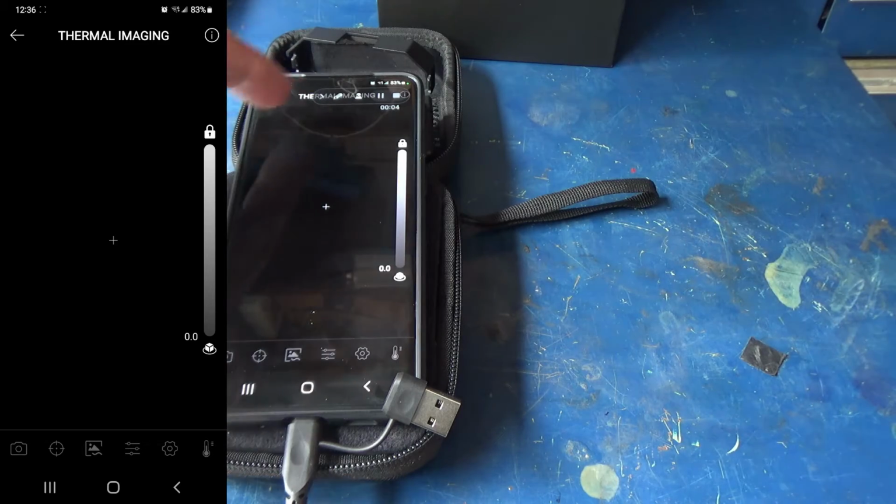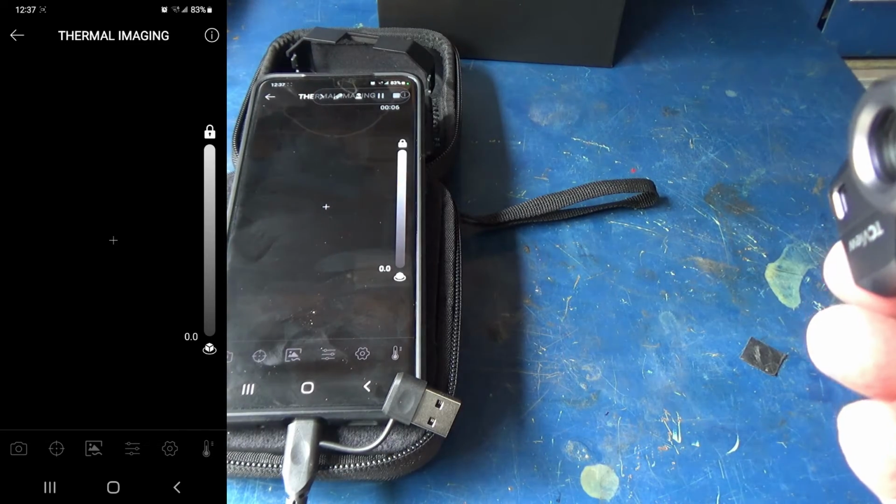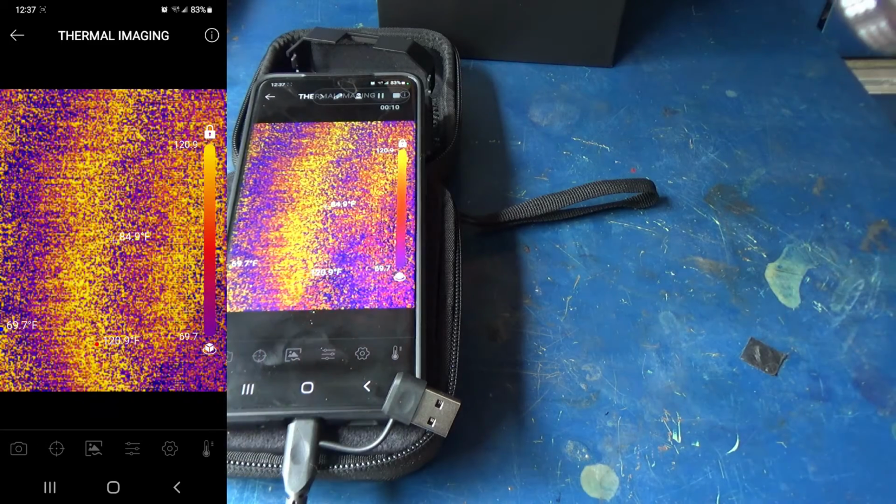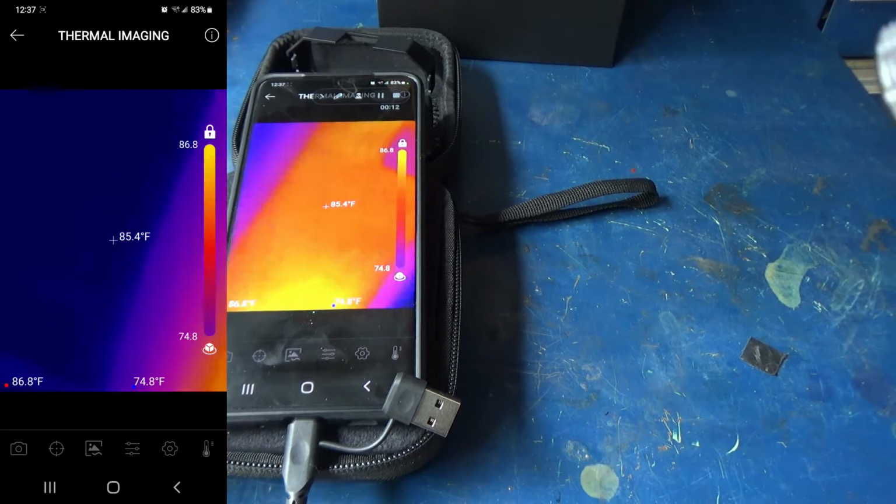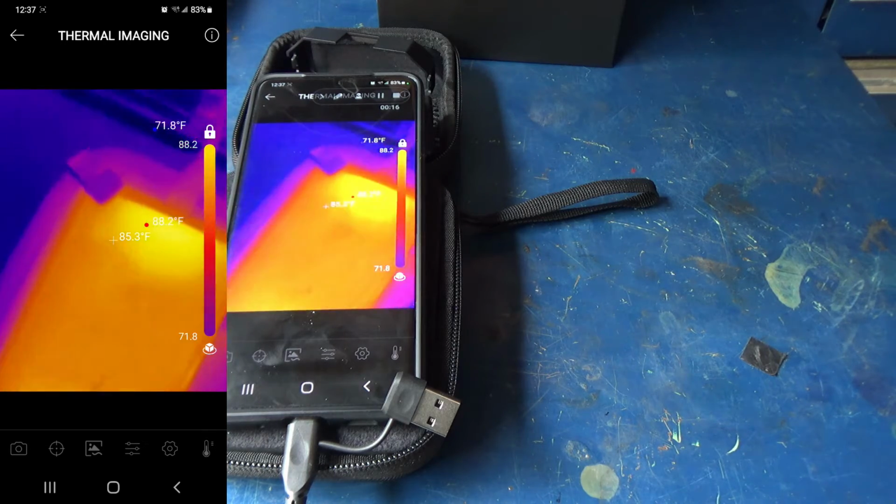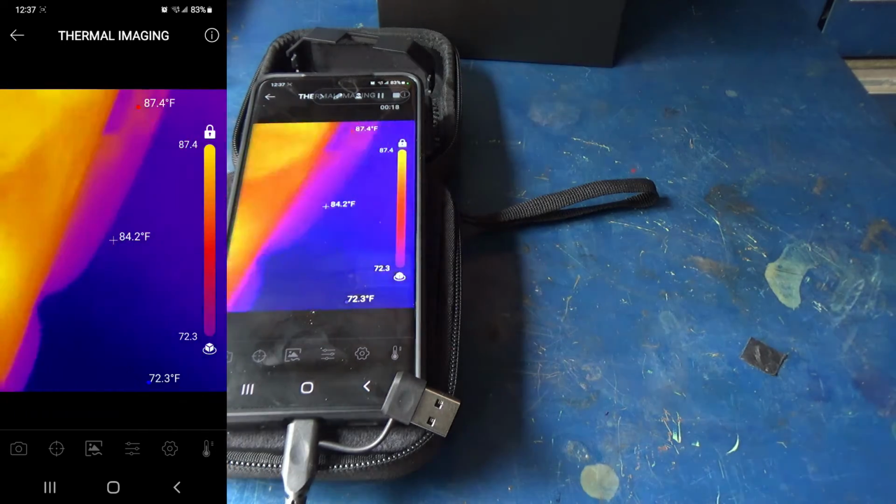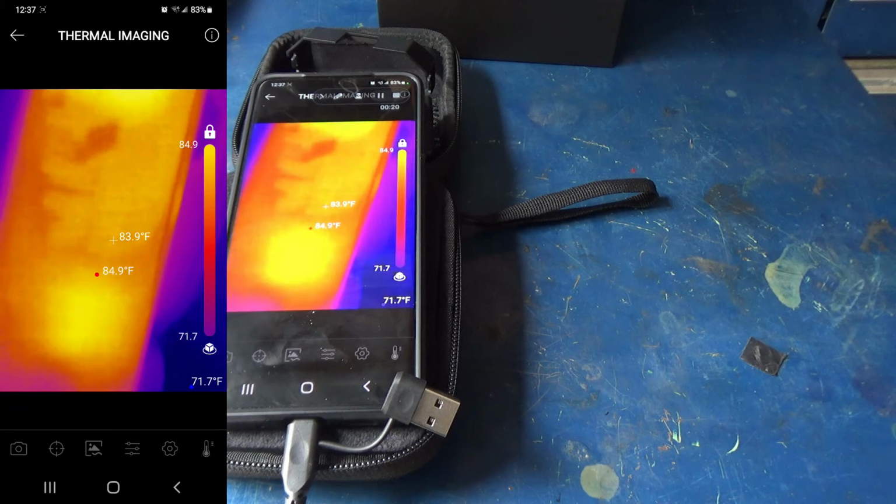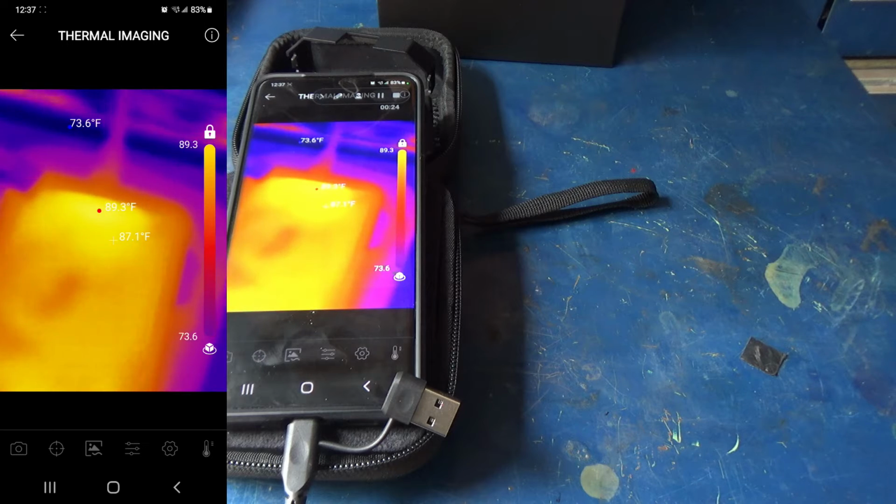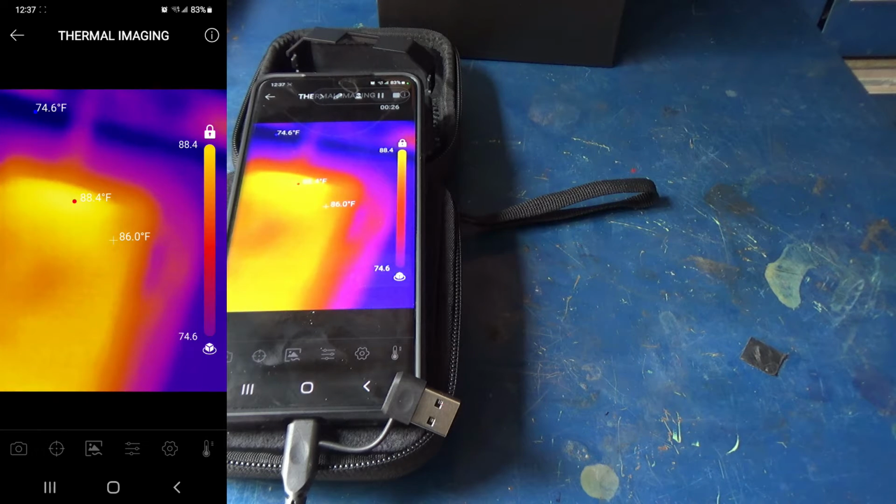And all you got to do, let me start the screen record. This is going to be the main thermal button that you're going to hit to be able to see the thermal image. And right there's the phone. And I wanted to show you whenever I focus it how that looks. So I'm turning it. You can see it's going out of focus.